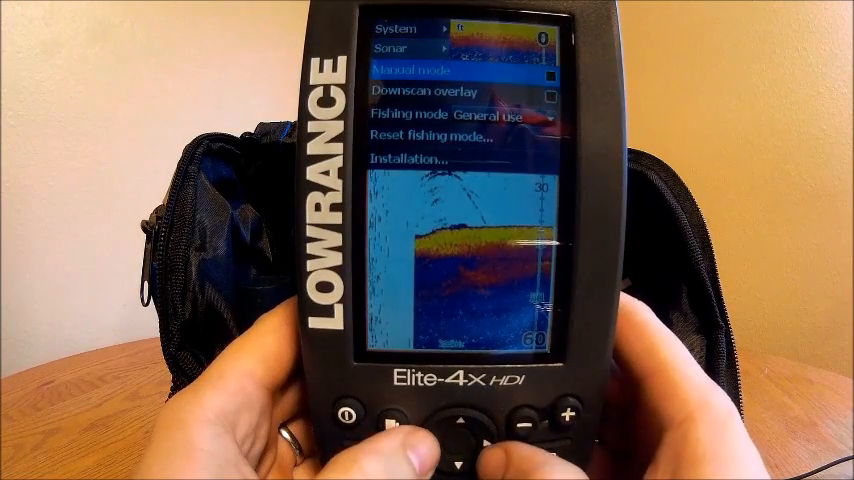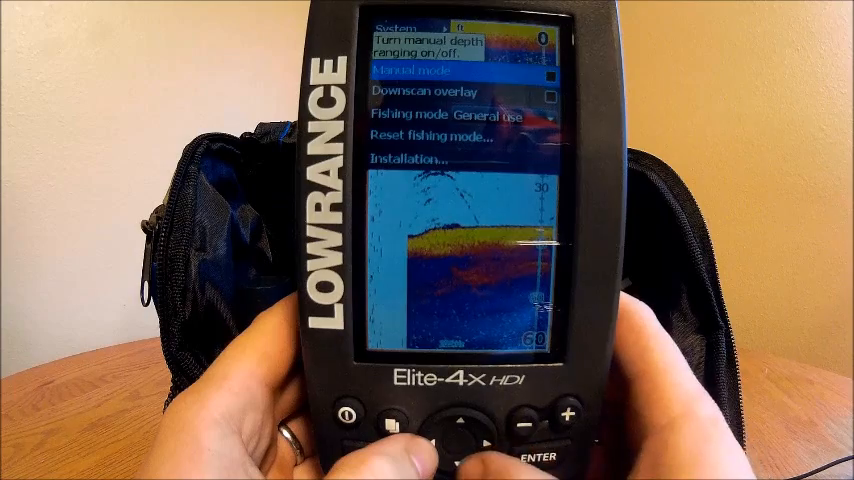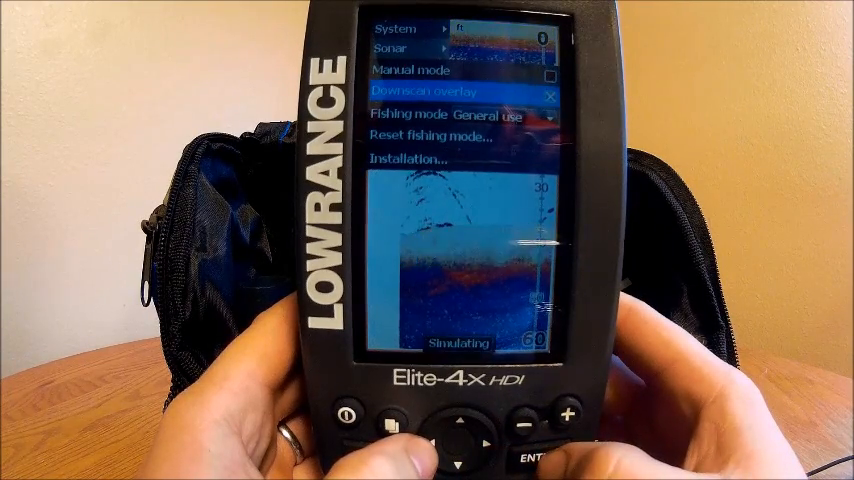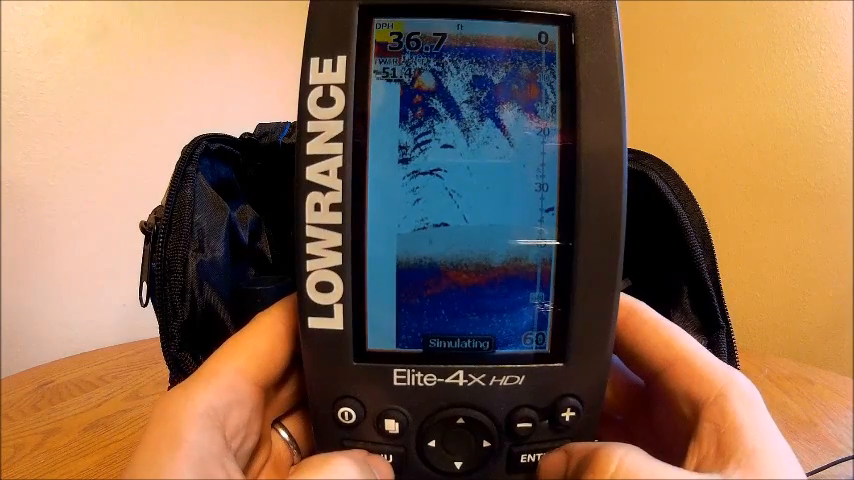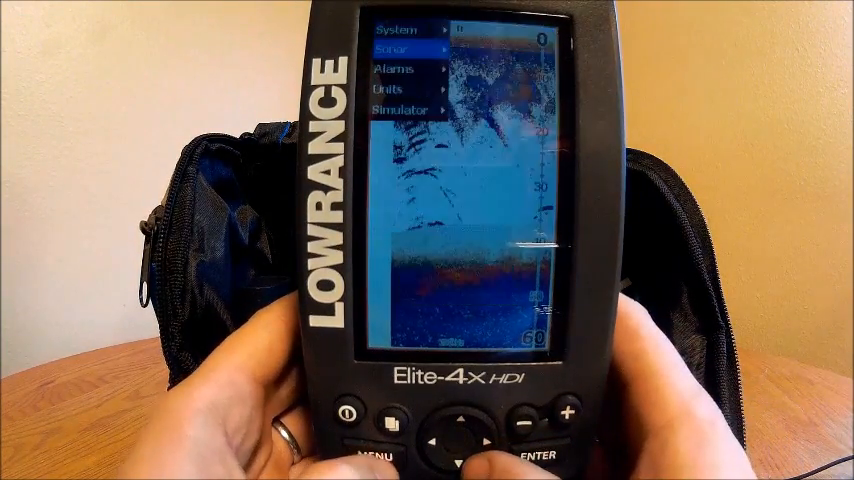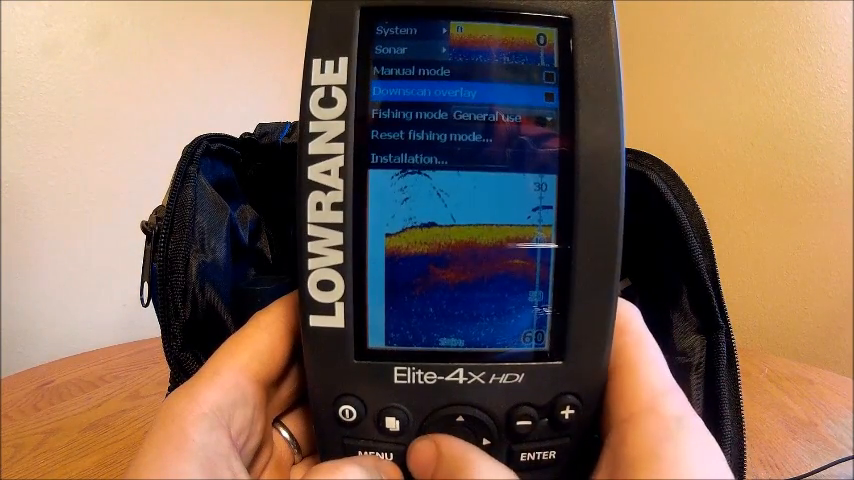Under sonar, you have manual mode, which will turn your auto depth on or off. Downscan overlay is kind of goofy. It just pretty much puts kind of a downscan overlay over top of your sonar. I usually don't mess with any of these settings here.